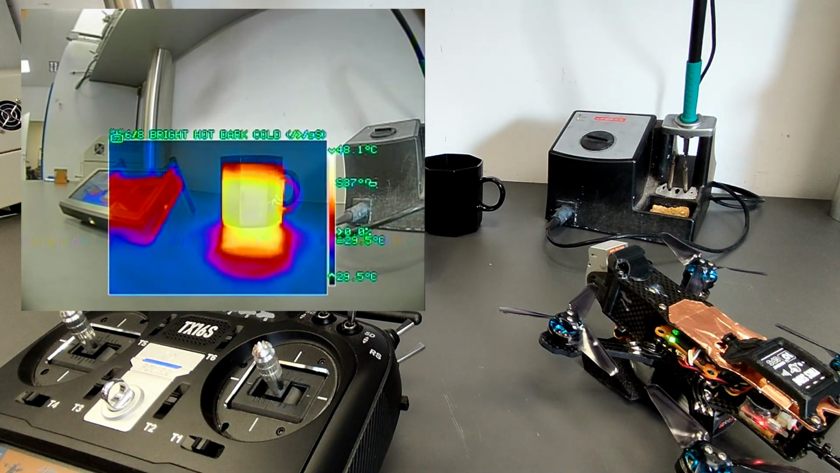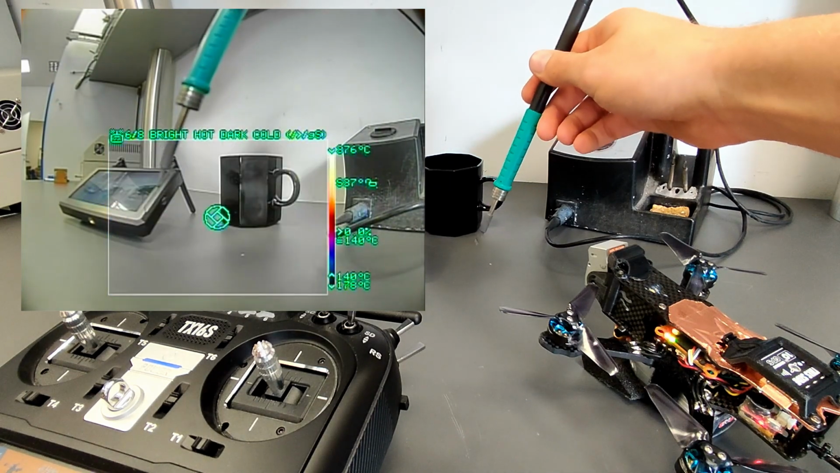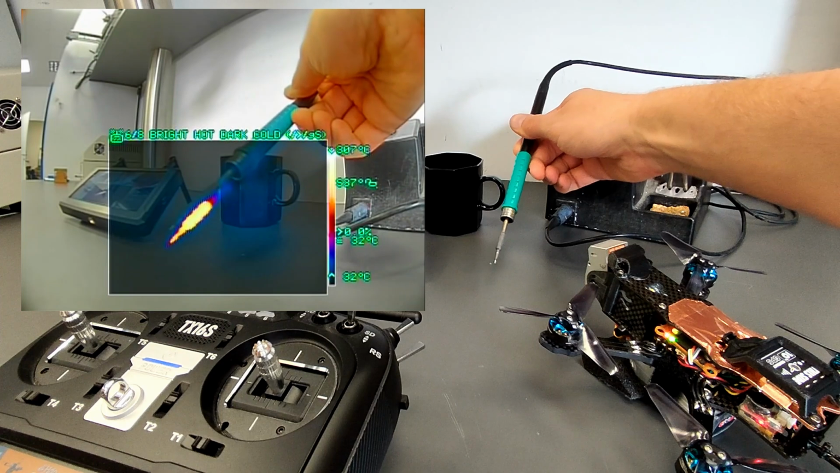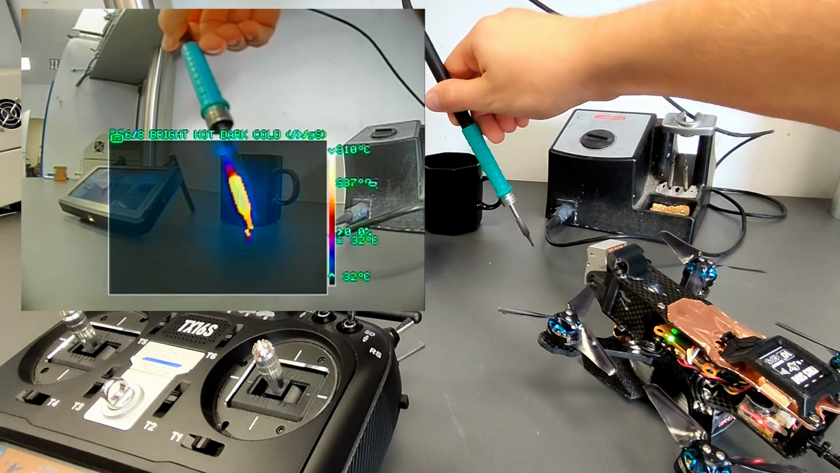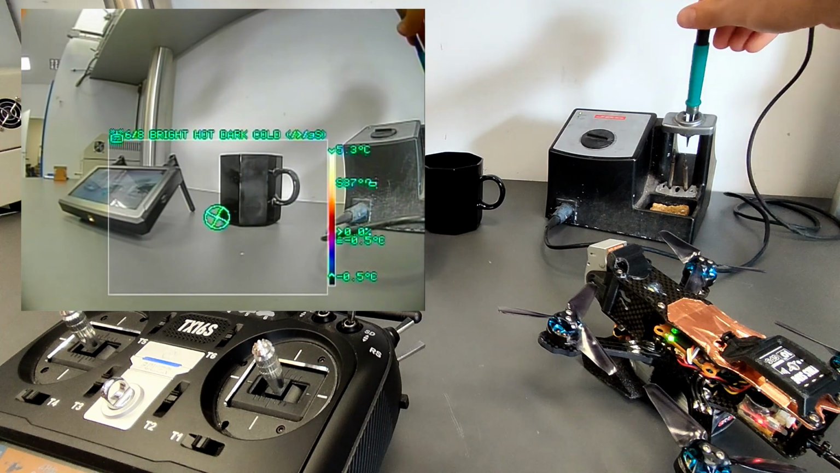Now let's try the low gain mode using a soldering iron. It shutters and the range is extended up to 400 degrees Celsius. If it leaves the area, it resets itself and shutters again.